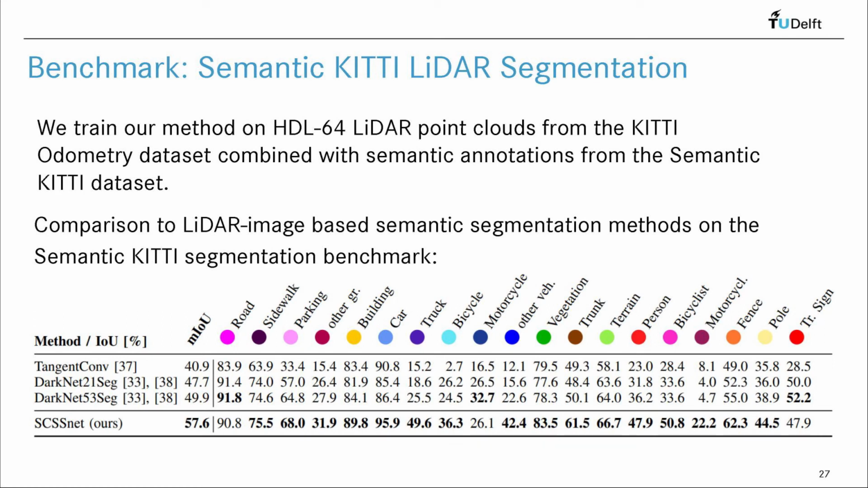We train our method on the LiDAR point clouds of the KITTI odometry dataset. These have been recorded with a Velodyne sensor with 64 scan lines. All LiDAR points have been annotated with a rich set of 19 semantic classes by the SemanticKITTI dataset. The SemanticKITTI dataset also features a semantic segmentation benchmark on LiDAR data, where we submitted our test set results for evaluation. This benchmark is based on the popular mean intersection over union metric.